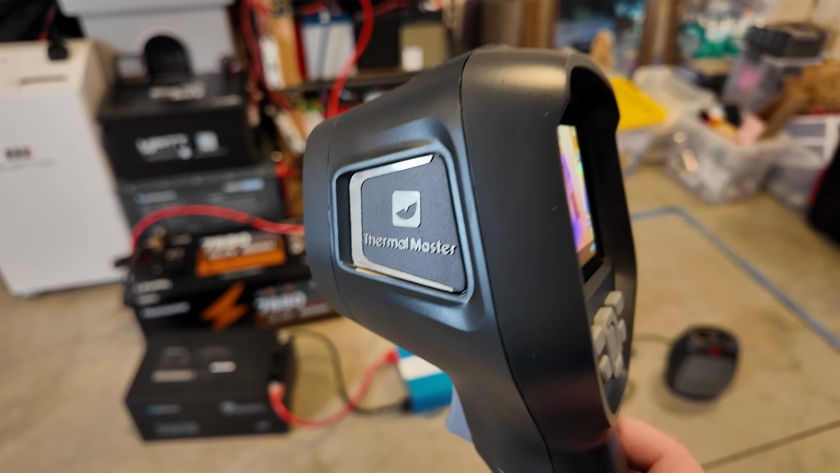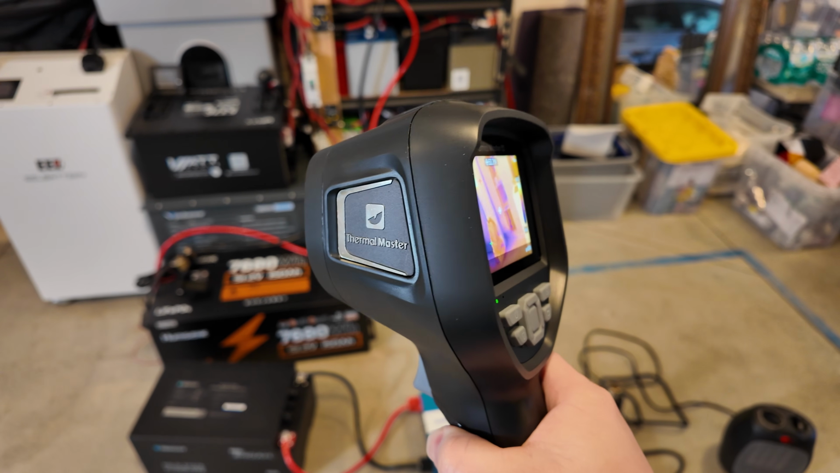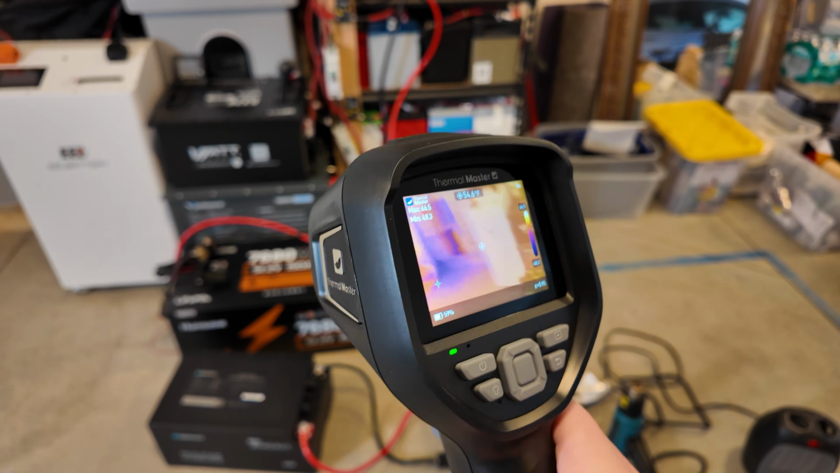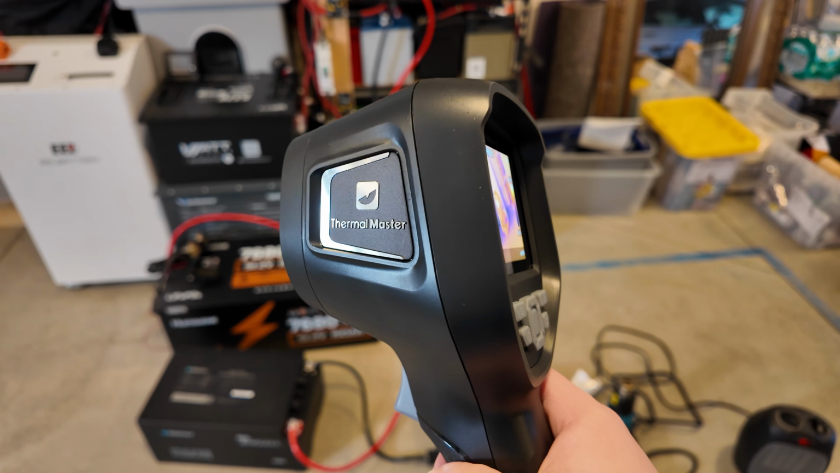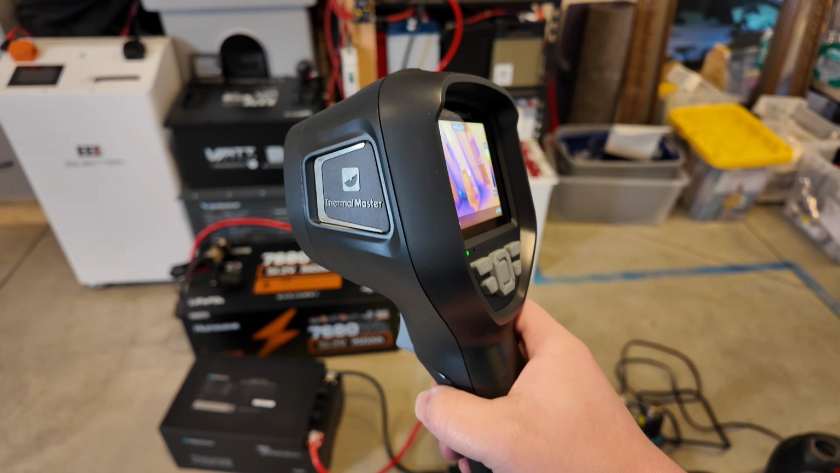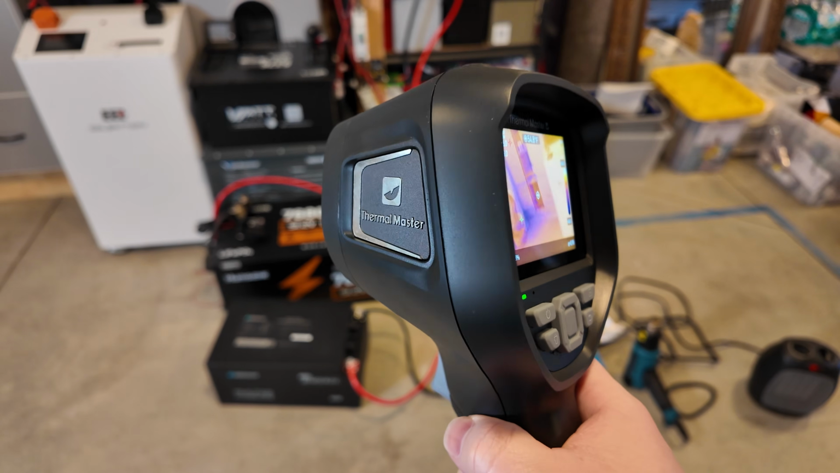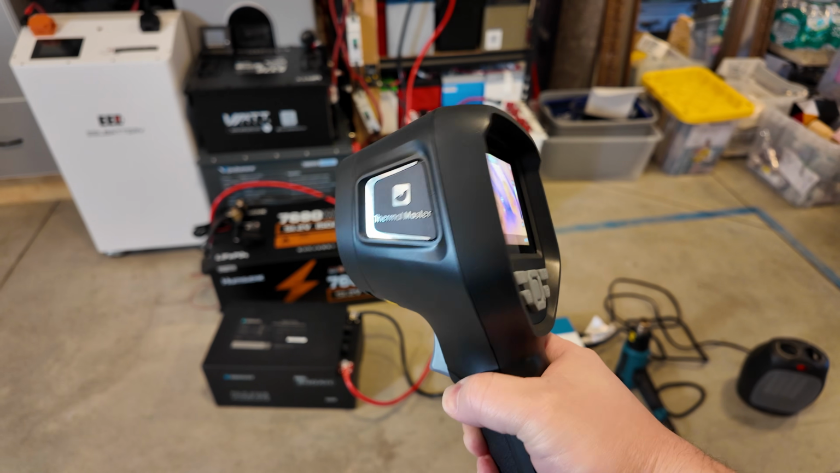The investment is 100% worth it, especially something that's this nice at this price point. You're getting really good bang for the buck on this unit, you guys. I've had multiples of other thermal imaging cameras, and none of them come even close to what this is capable of doing.